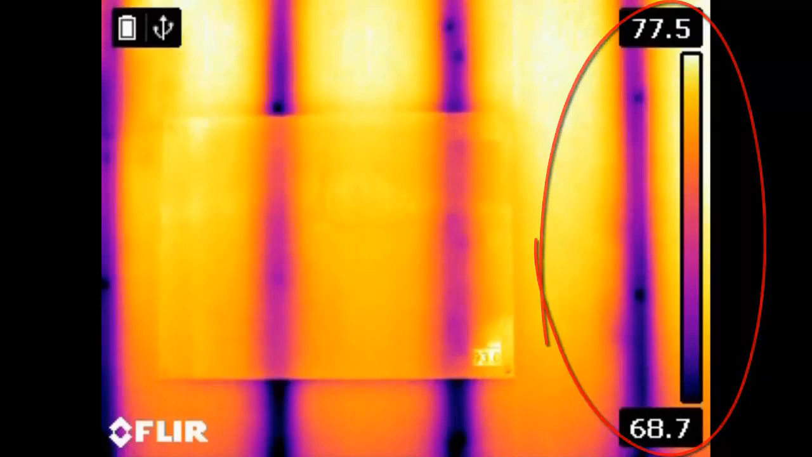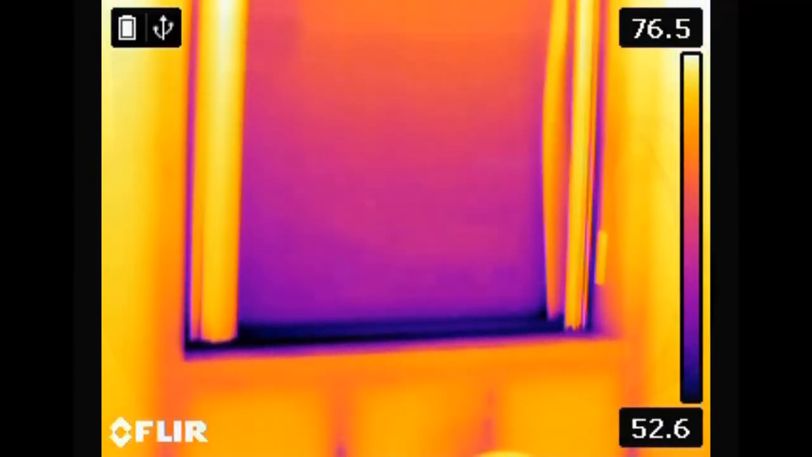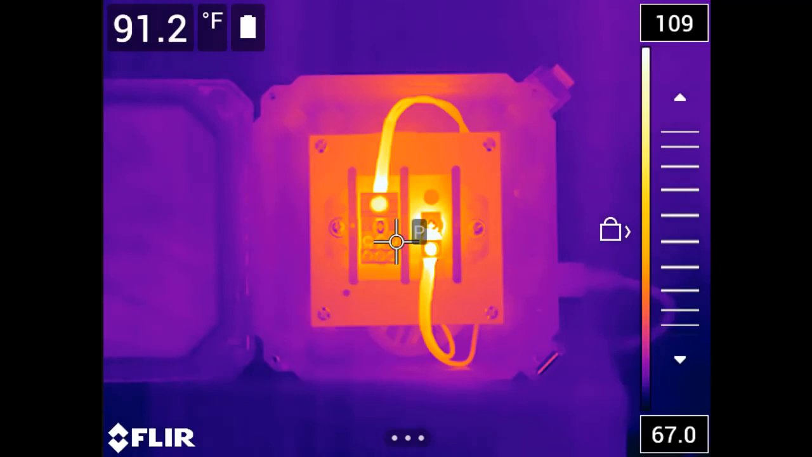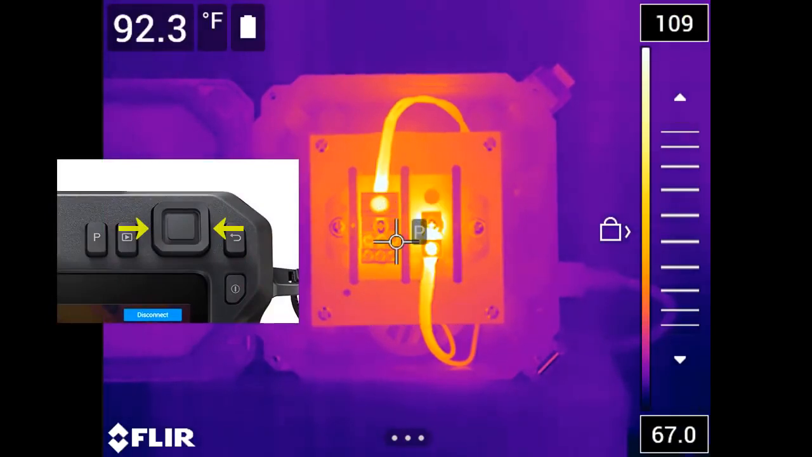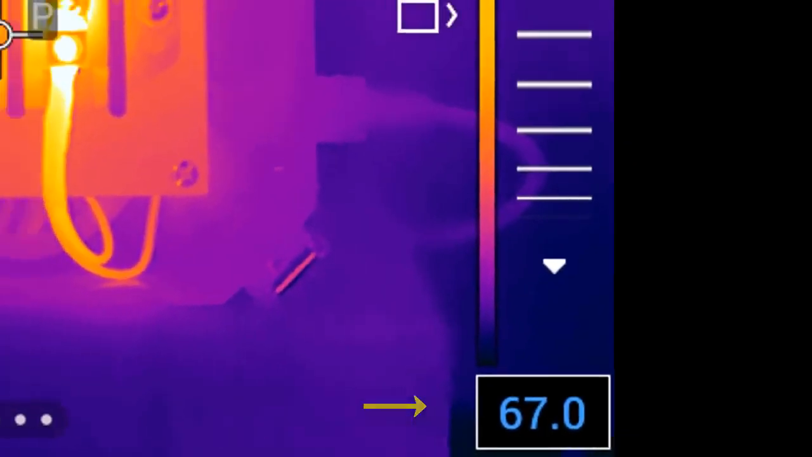There may be times, however, when manual adjustment is required, especially if there are extraneously hot or cold objects within the field of view. To manually adjust the image, select the scale icon located at the bottom right corner of the LCD screen. This will toggle you between the automatic and manual adjustment modes. In manual mode, push the navigation pad, left or right, to select either the top or bottom number on the temperature scale. The selected number will turn blue.